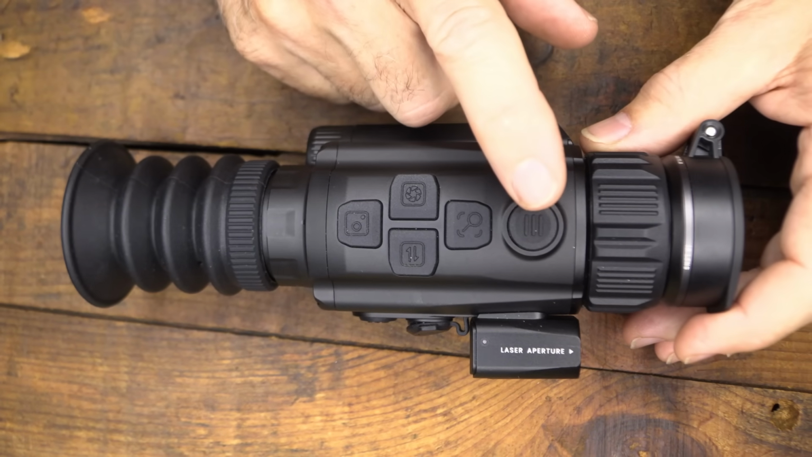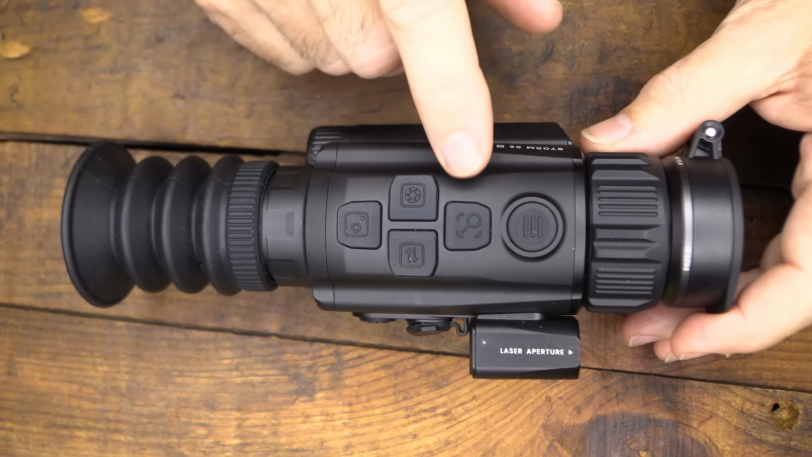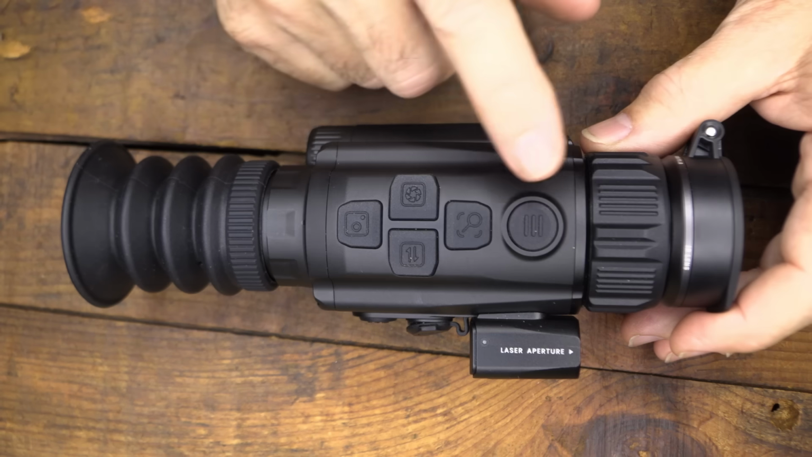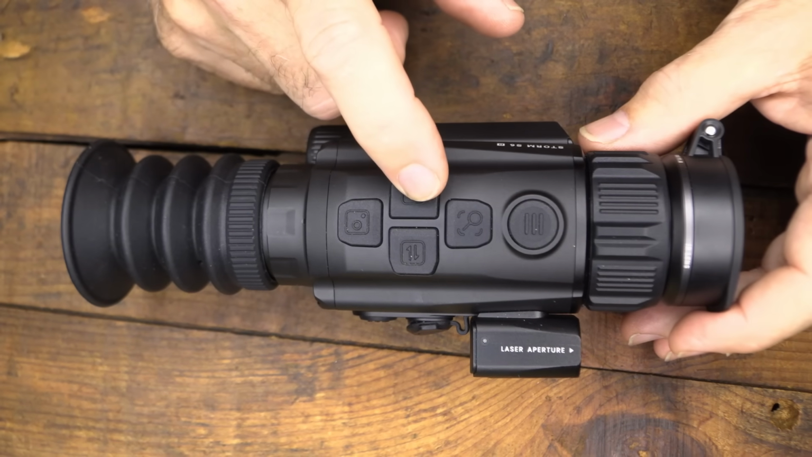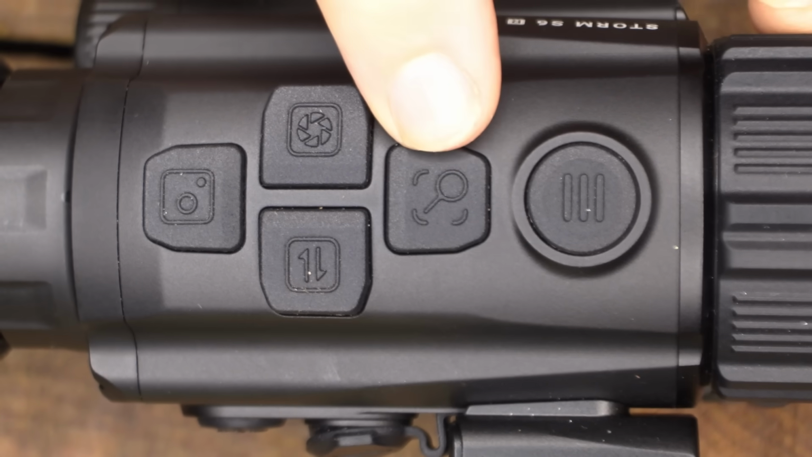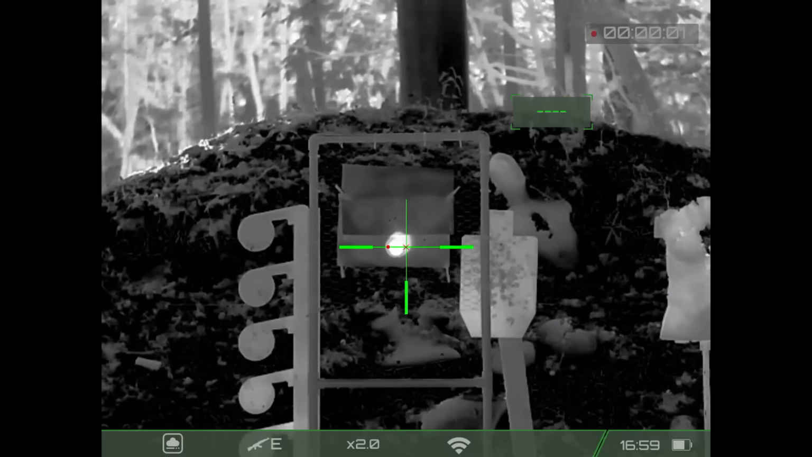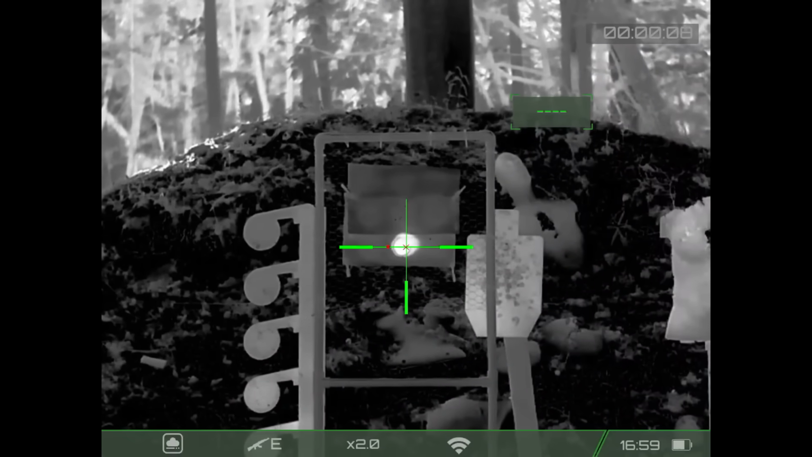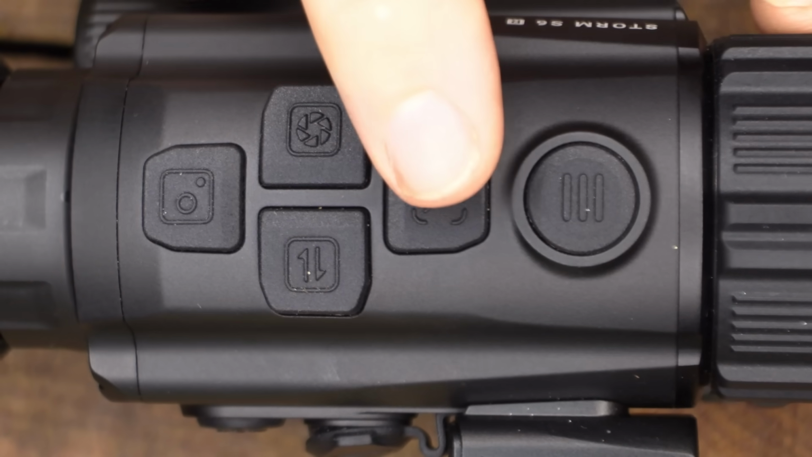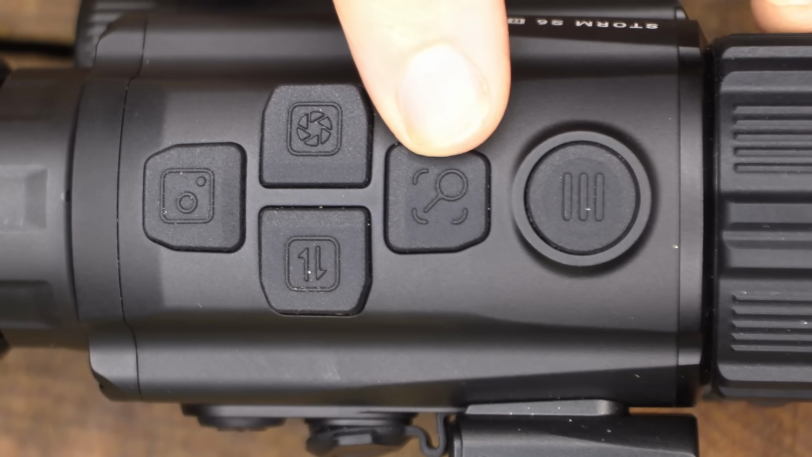But first off, you have your menu button. And this just goes to different menus using these 4 buttons. Now, you can use these 4 buttons right up front, and this is really what you're typically going to use most of the time. Now, here is your magnification button, and this will go from your 2x, which is built in, to 3x, and then you can go to 4x, and then the top is 8x. It gives you really good magnification just by pressing this button and toggling through. It'll be marked right there on the screen.